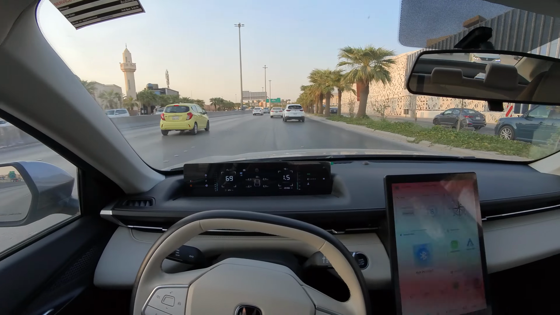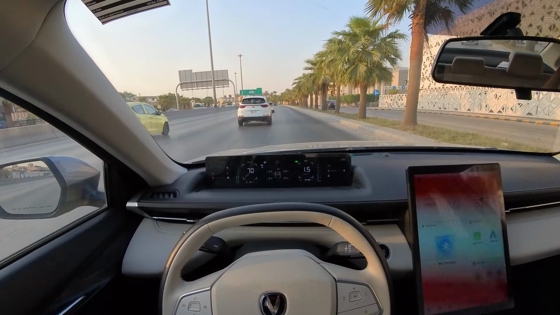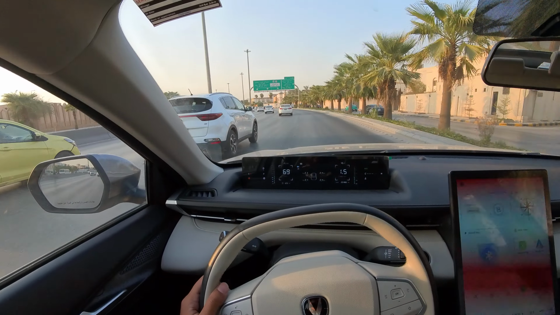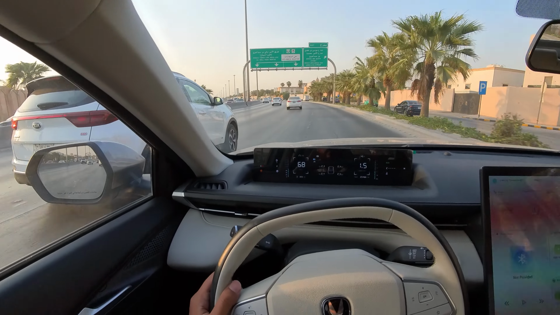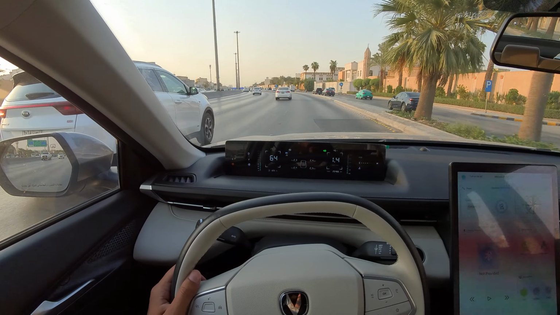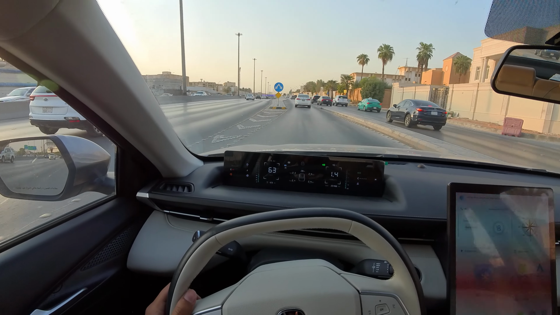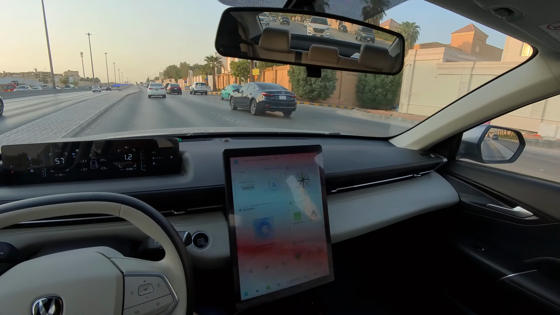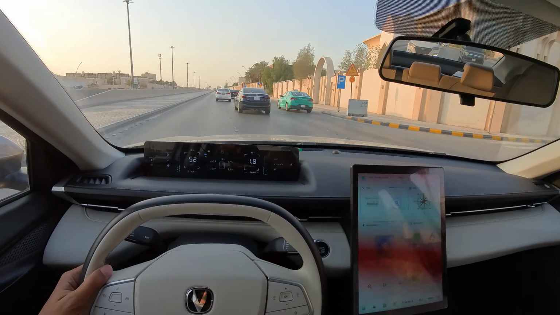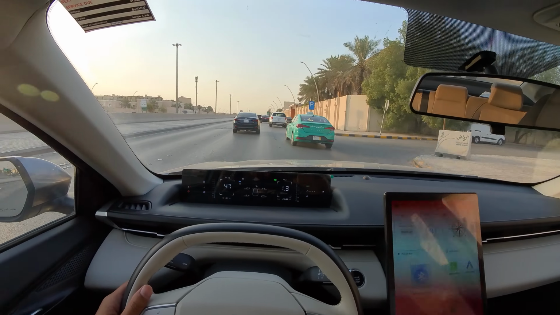Let's see if there is an exit, which there is, because I can see the board up there. So we are gonna take the exit to go to Panorama Mall. Last night it was quite a campaign to actually find the parking spot, but inshallah, hopefully today things won't be that bad because we are coming in early.